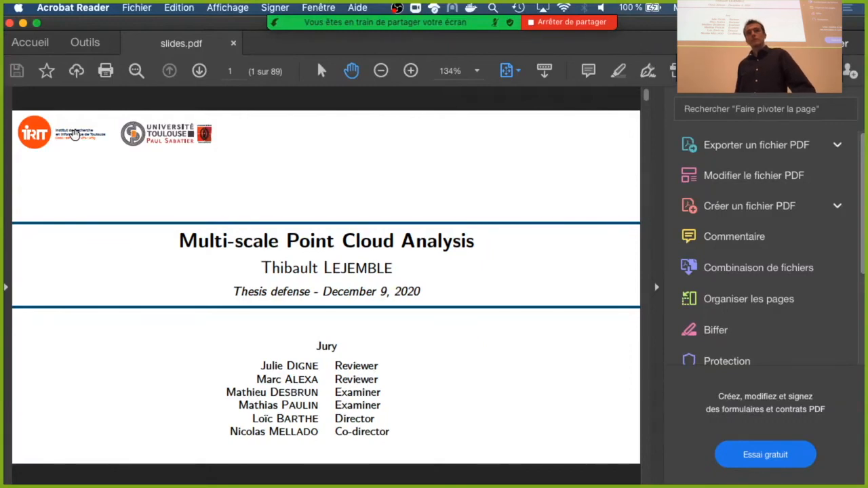Thibaut is a very calm and quiet person. He came on a project on point clouds something like 11 years after the first works we did on point clouds in this group in Toulouse. That was done by Gaël Denebo between 2002 and 2006, something like that.